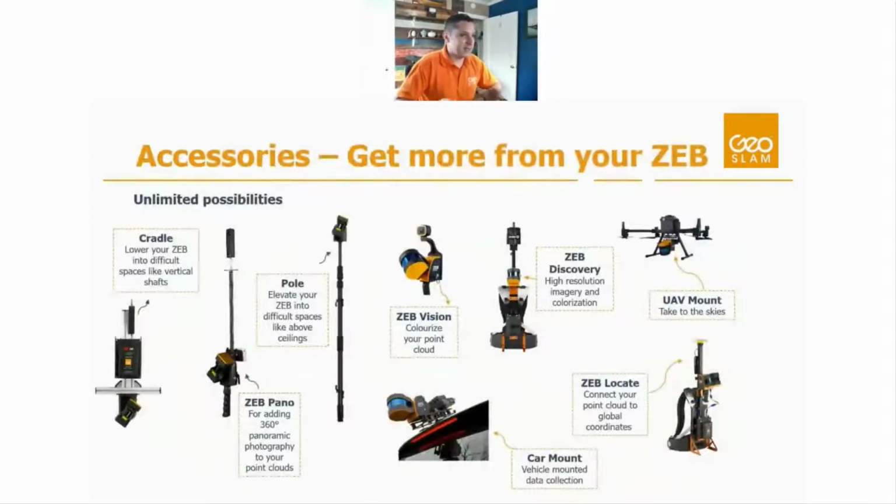And just to highlight some of the accessories that we offer for our systems, we can do lots of different things like adding imagery to the data with Zeb Pano or with a Zeb Vision. Zeb Discovery also adds imagery to the data. I won't get into the nitty-gritty details of each one of these systems, but basically what we're able to do is add visual reference as well as doing colorization of the point cloud based off the data. And just wanted to highlight our Zeb Vision, which is our newest camera accessory. It's kind of best of both worlds. So it's creating visual documentation as well as colorizing your data with a 360 4K camera.